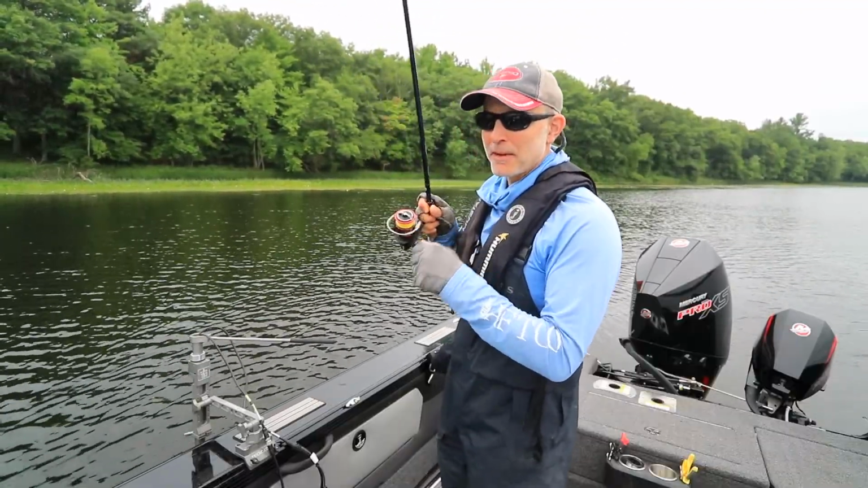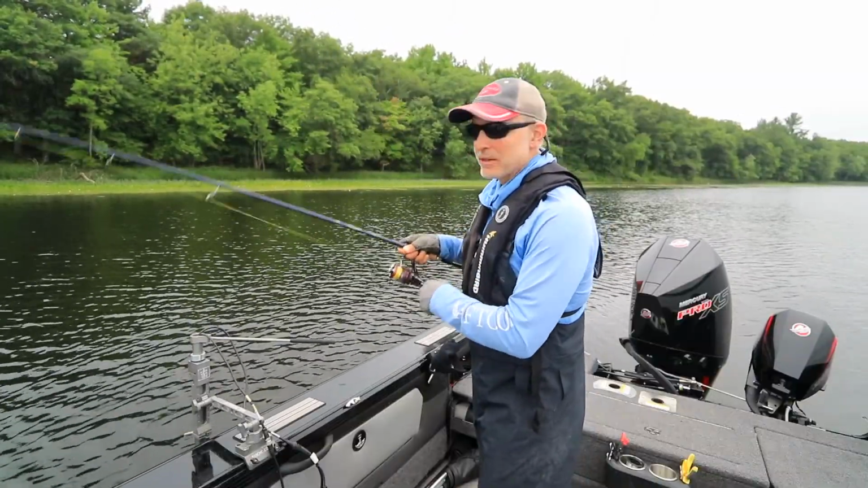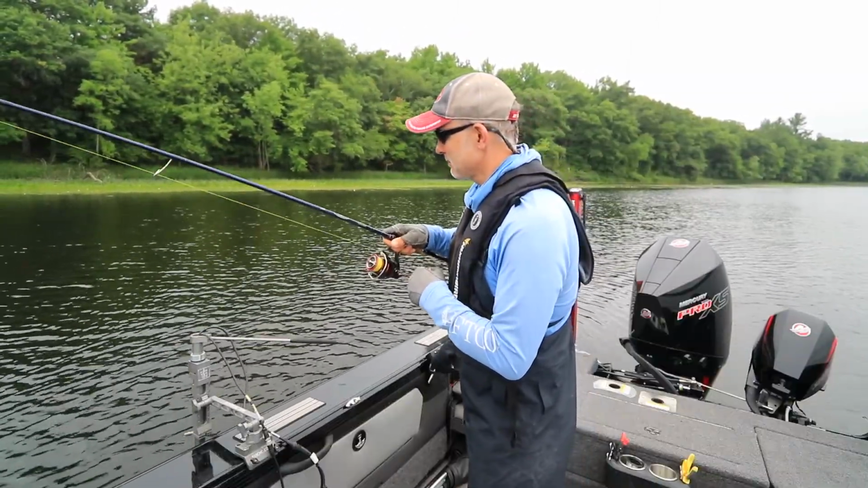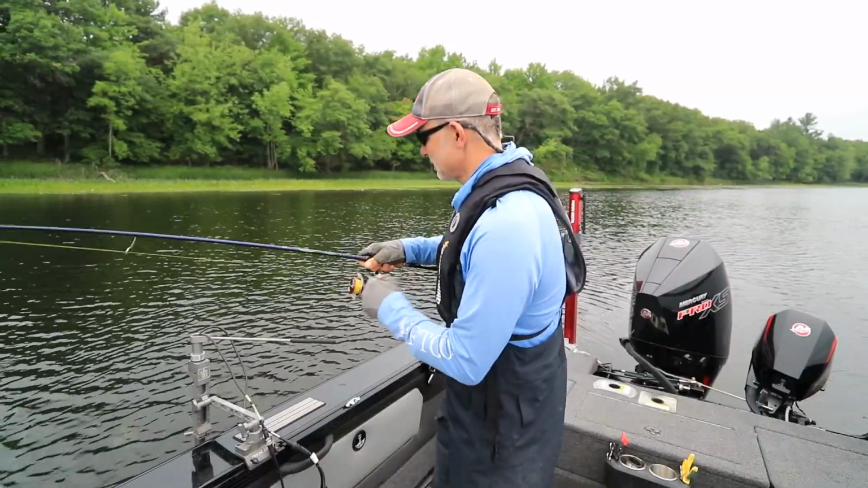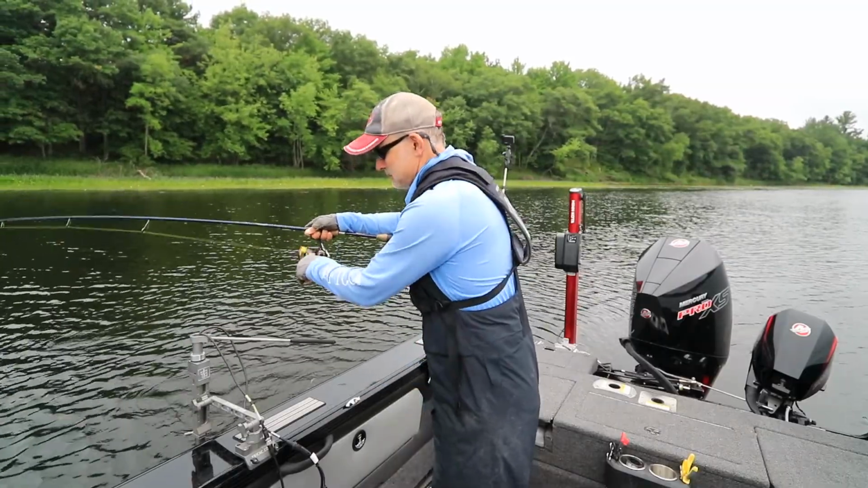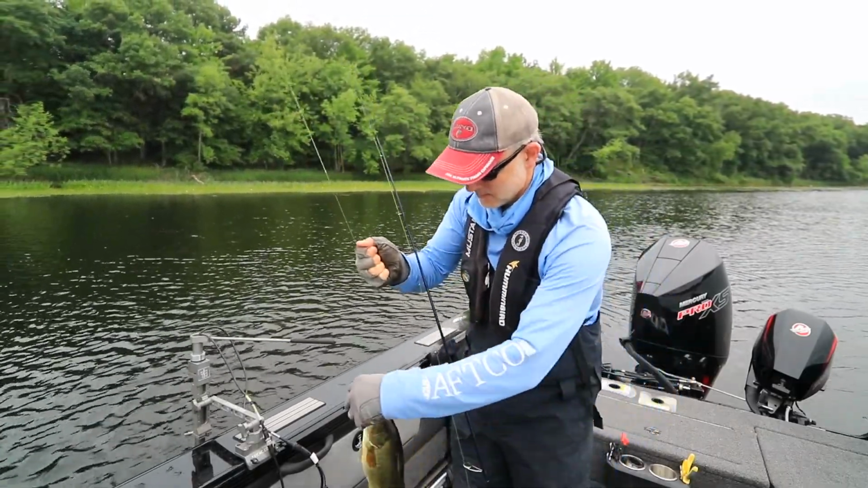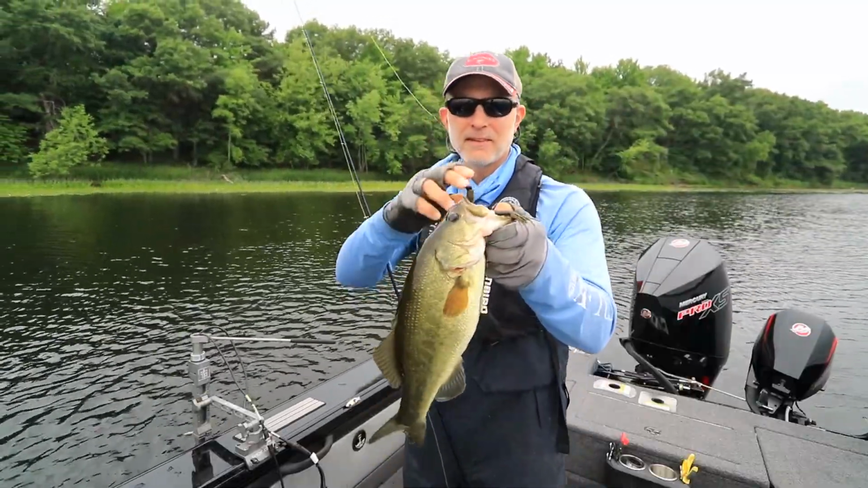When we adjust our MEGA Live settings, we really want to keep our goals and objectives in mind. Let's see what we got here. Oh, nice largemouth. Oh, fatty. It's a nice fish.